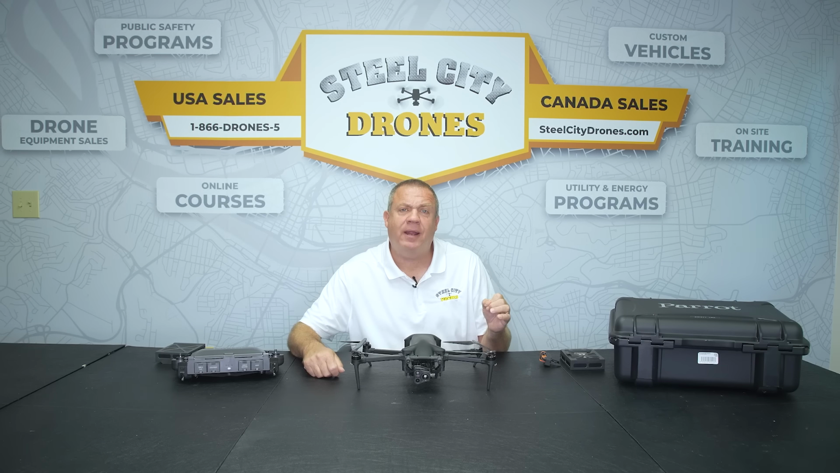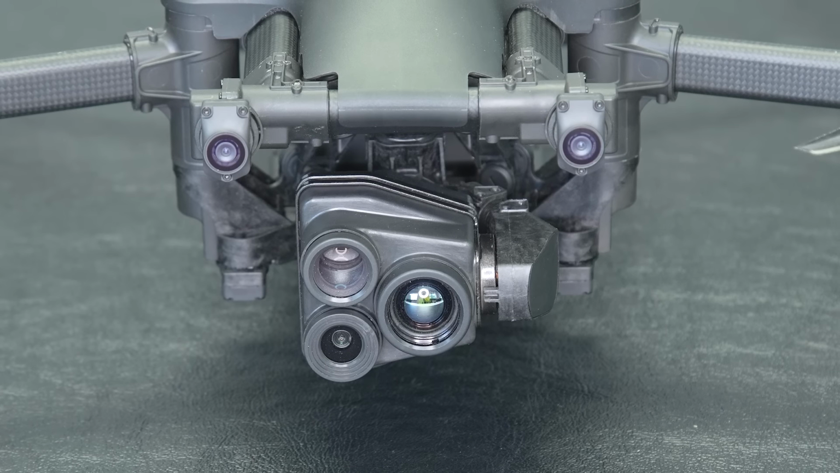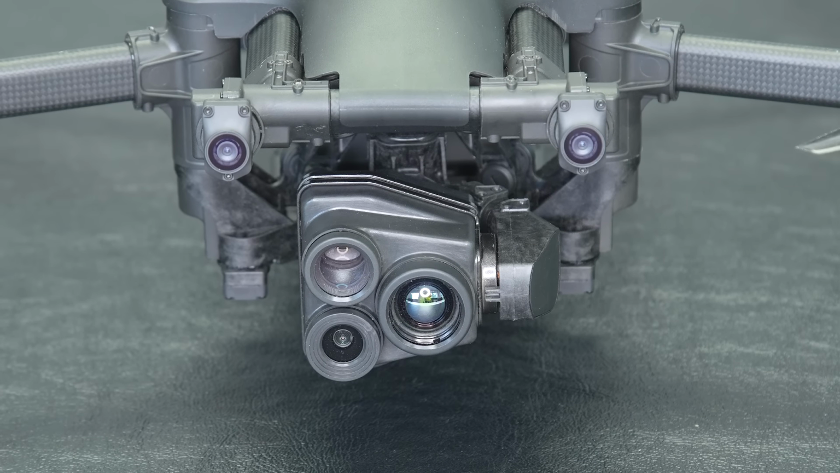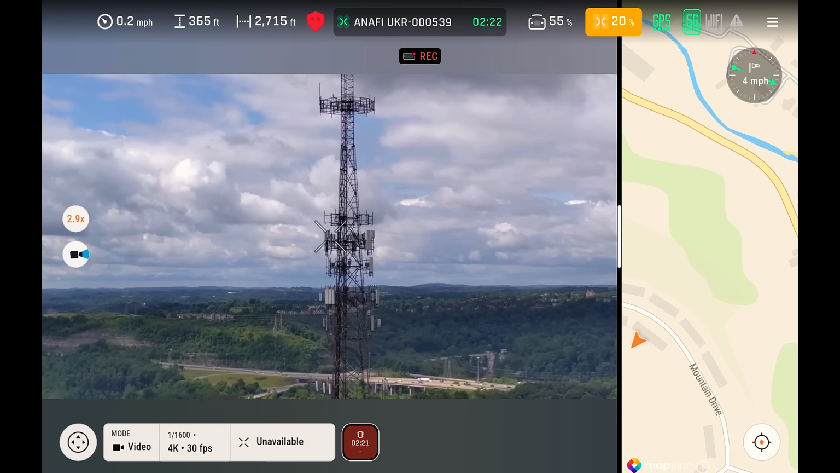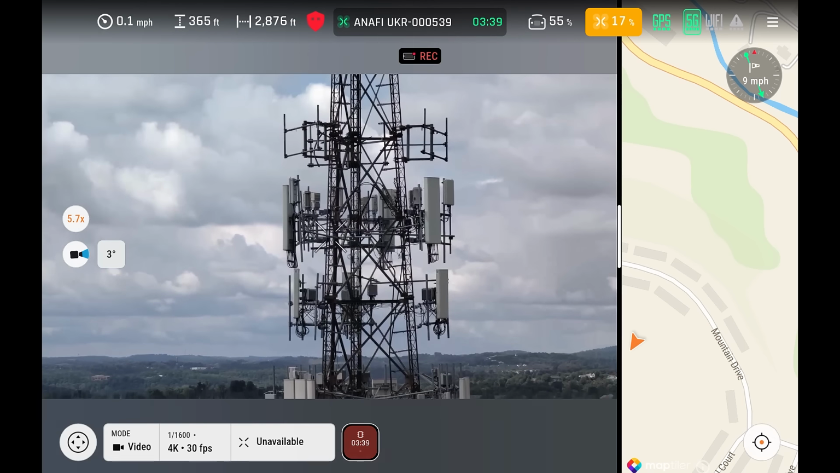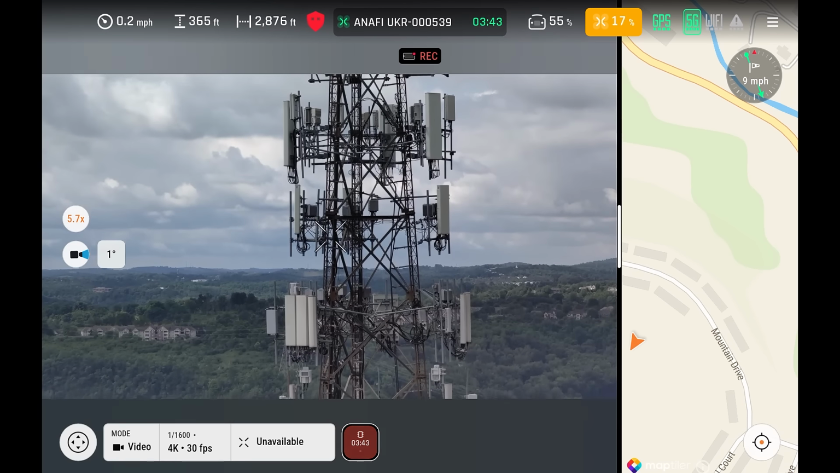Now, let's talk about another big improvement that I saw with the ANAFI UKR GOV, and that is its camera sensor. It has a multi-purpose overall assembly that has 2 cameras inside it. It has a zoom camera that gives us up to 35 times digital zoom. It's going to allow you to keep the aircraft away from your focal points, such as a radio tower, cell tower, etc.